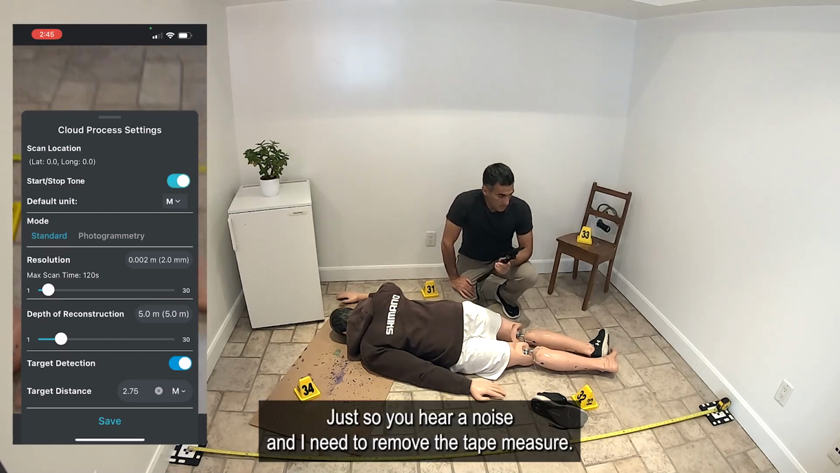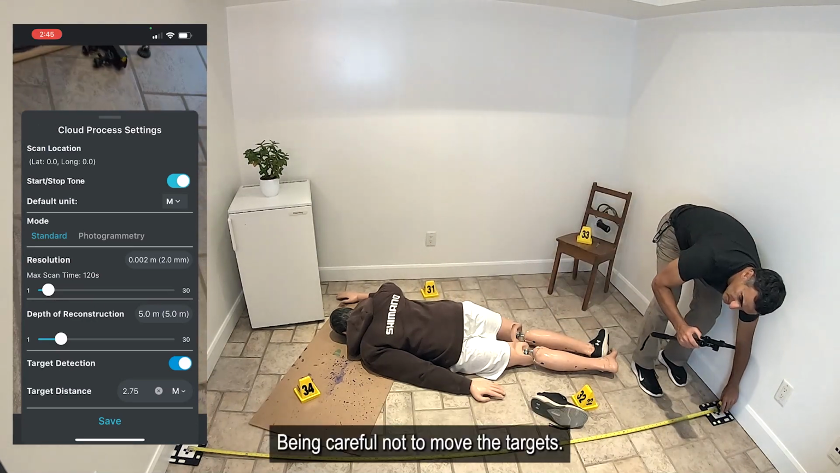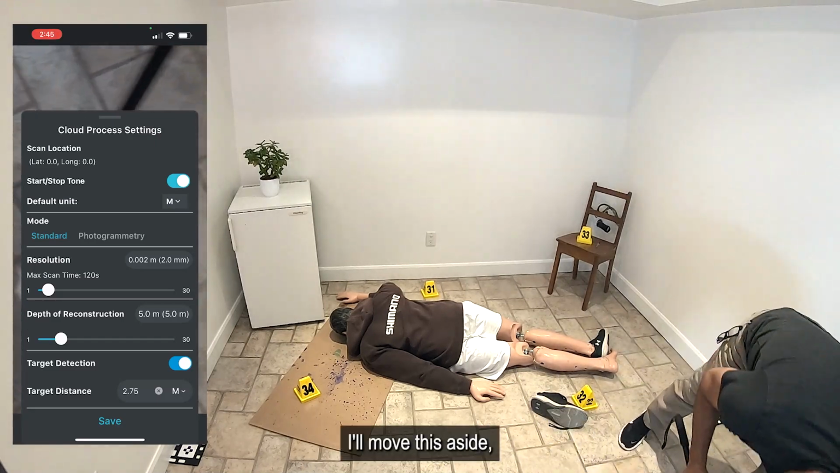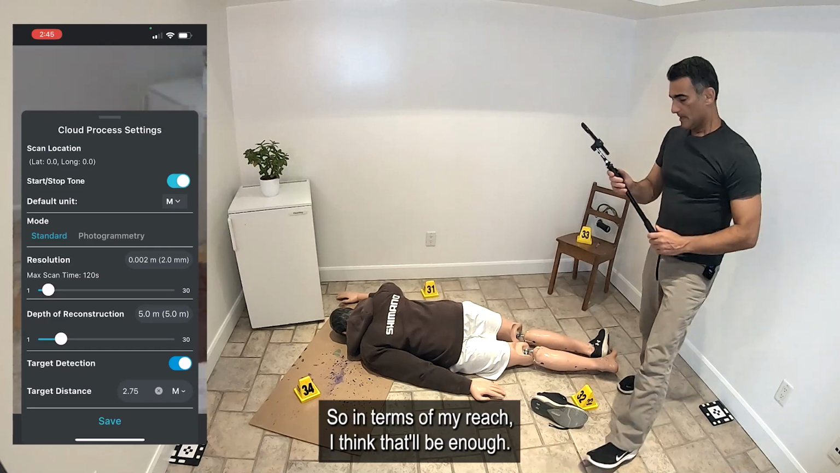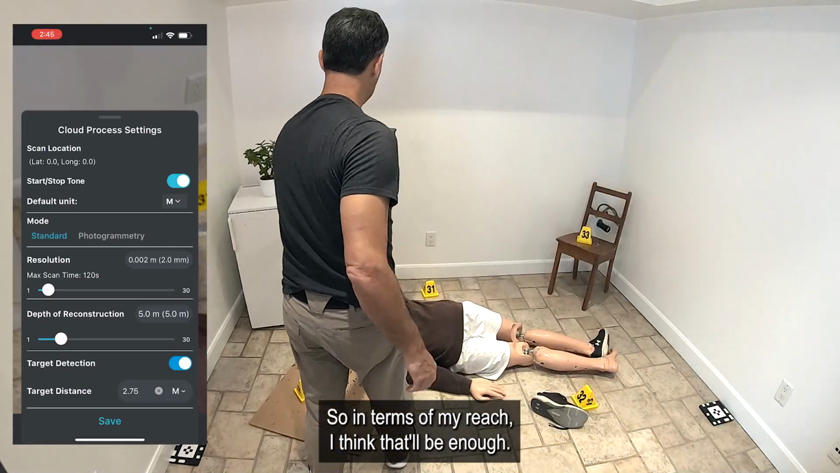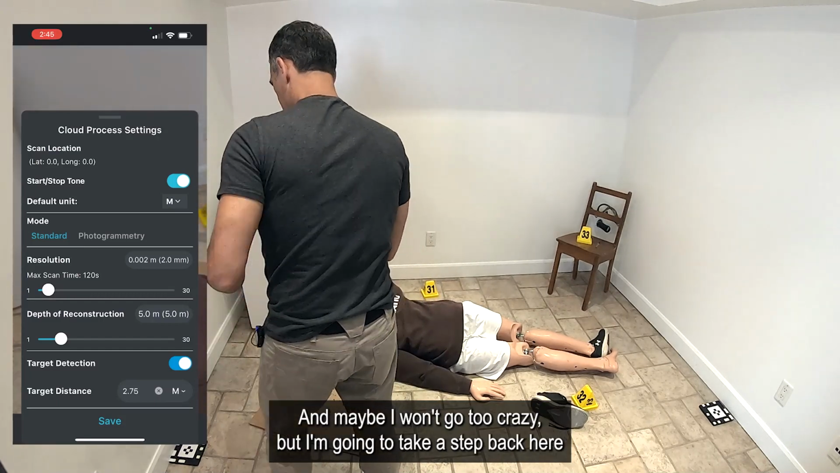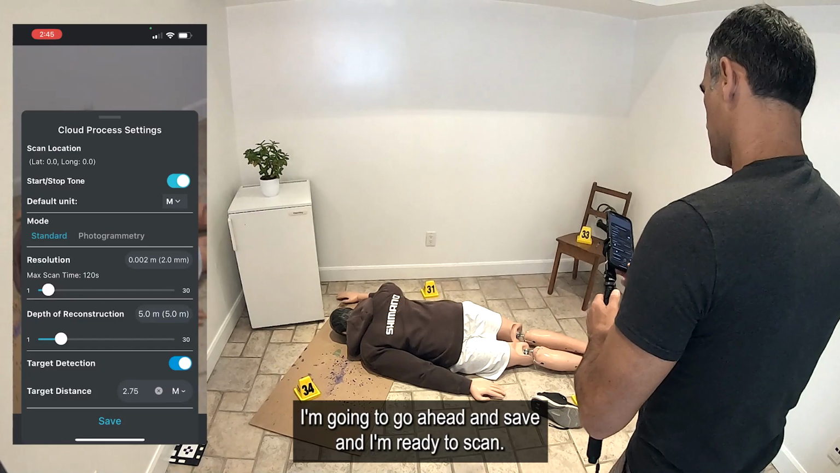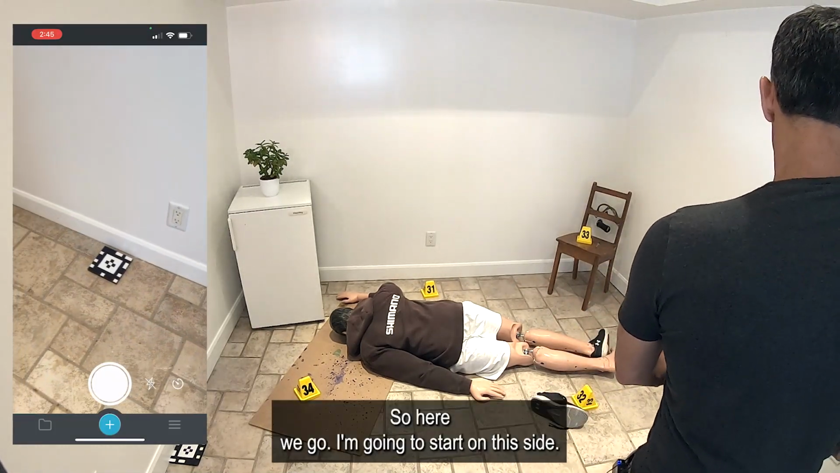And I need to remove the tape measure. So let me do that, being careful not to move the targets. There we go. Good, I'll move this aside. And I think I'm pretty much ready to go. In terms of my reach, I think that'll be enough. Maybe I won't go too crazy, but I'm gonna take a step back here a little bit. I'm gonna go ahead and save, and I'm ready to scan. So here we go. I'm gonna start on this side.